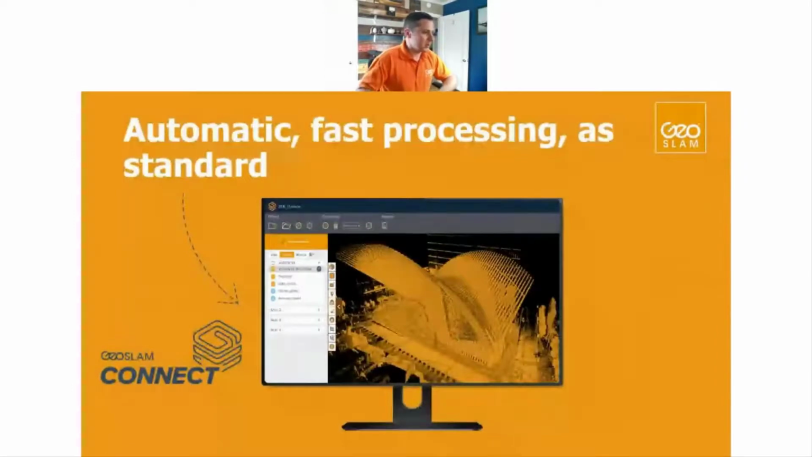And also wanted to talk quickly about GeoSLAM Connect. This is our newest processing platform. We just released it back in September, and we've been doing a lot of work and a lot of development on this tool, and we'll continue to do so in the coming months and years. But we have some updates. We have a newest version of our SLAM algorithm built into Connect, so it's going to give you the most robust SLAM processing available on the market today.